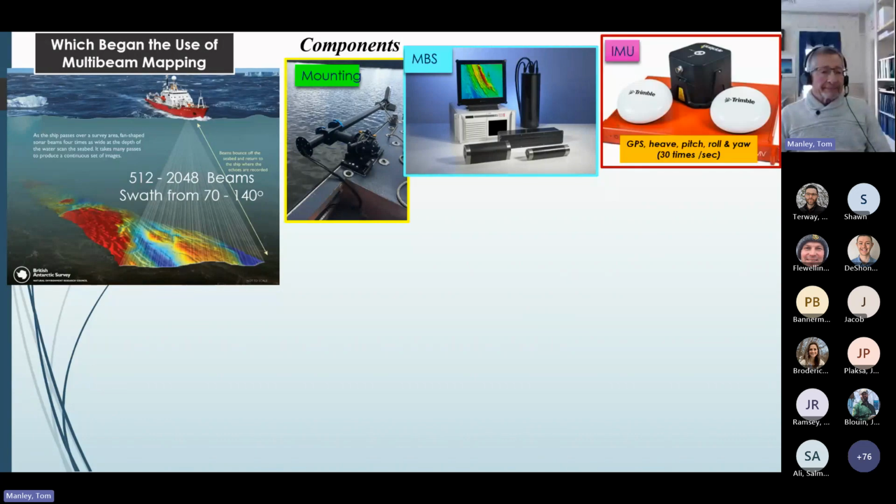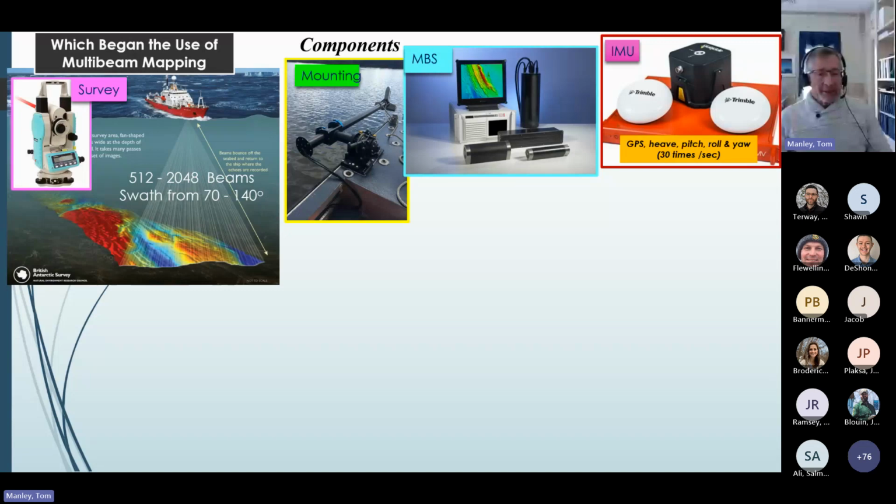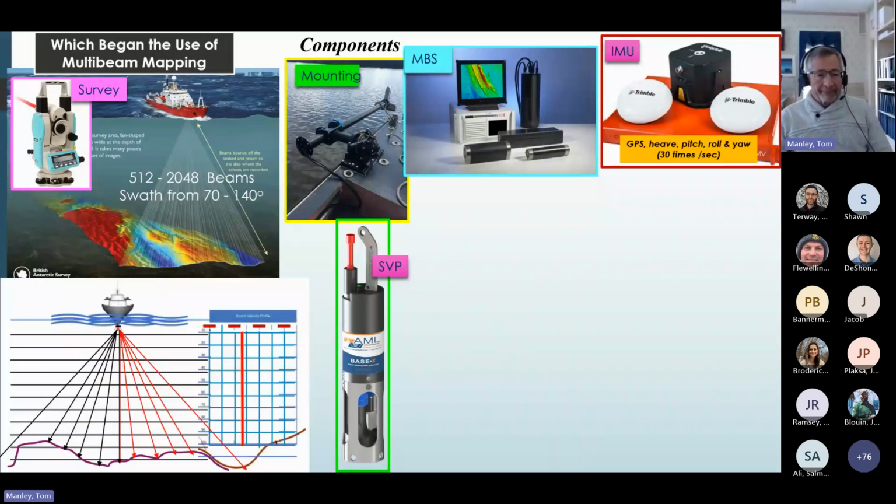The next one is the IMU, or inertial motion unit, which monitors GPS, heave, pitch, roll, and yaw up to 30 times per second. The theodolite denotes the requirement that all sensors related to the multi-beam must be mapped to within a resolution of 2 centimeters relative to the inertial motion unit, which is definitely not a fun project. Finally, the all-important sound velocity profiler.